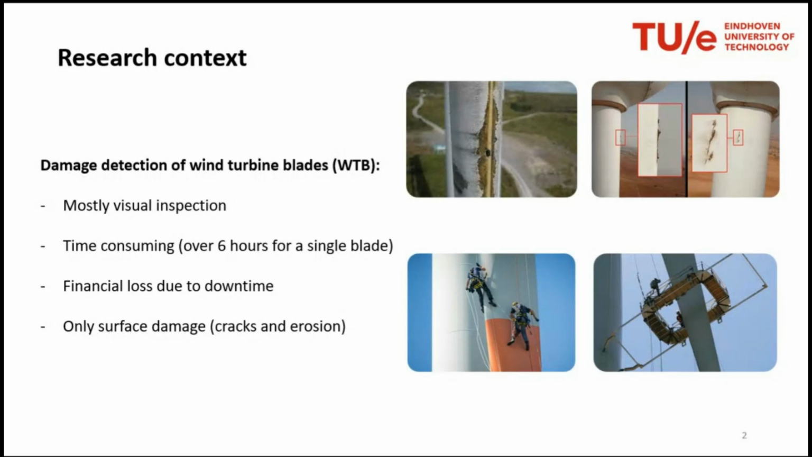So there is quite some downtime associated with it, and visual inspection is only able to detect surface damage like leading edge erosion or trailing edge cracks. But in these structures, we can also have internal defects, which will not be inspectable by visual inspection.